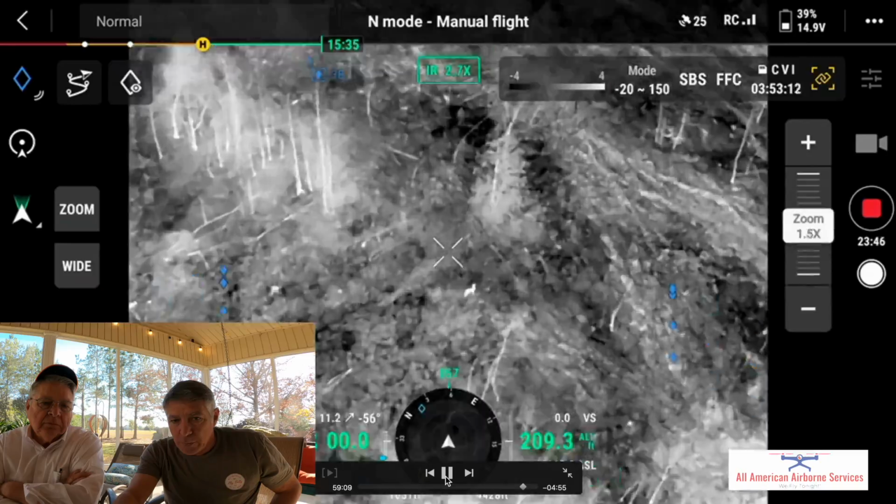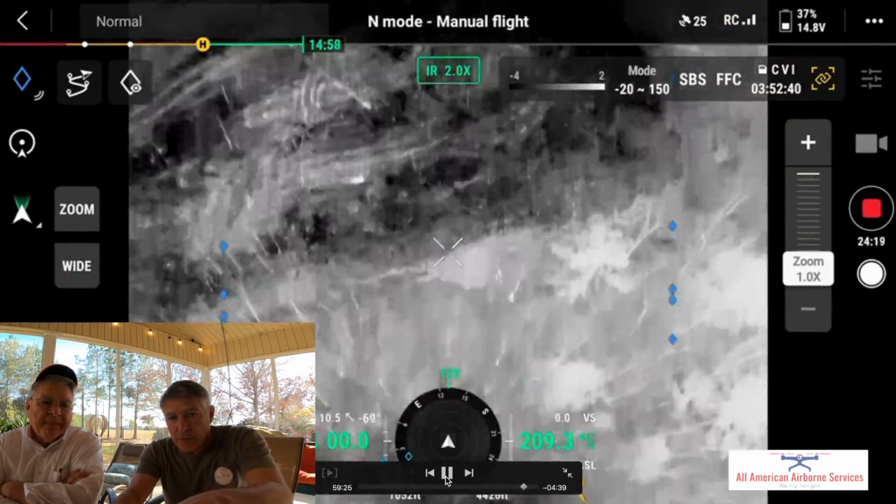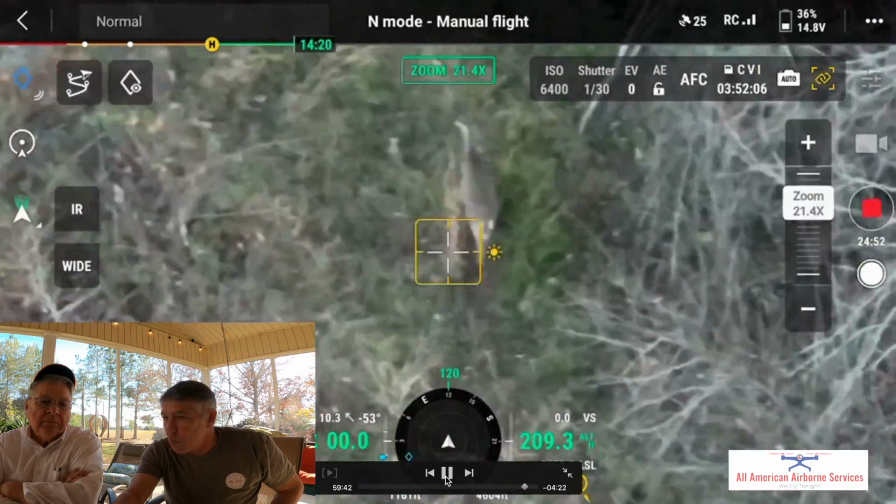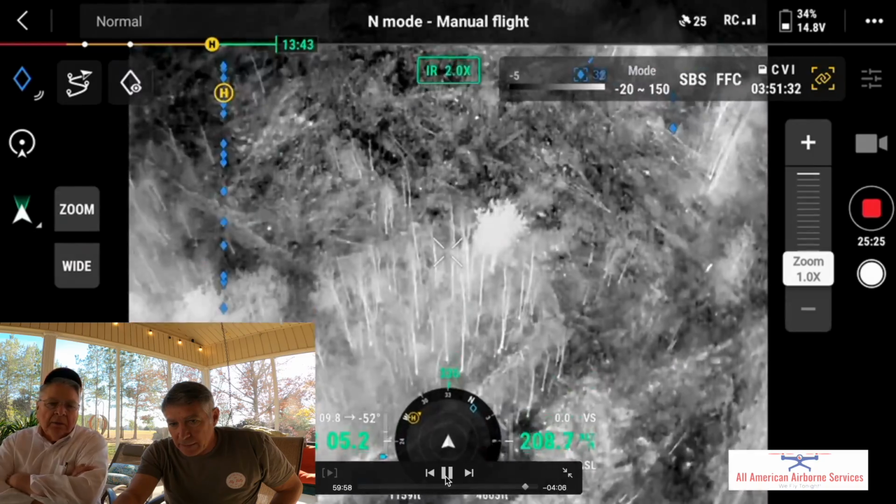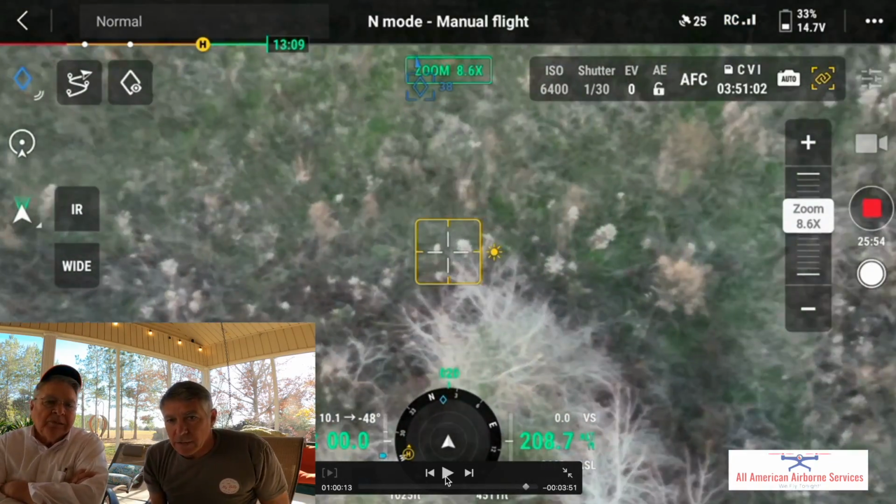And then there's the 4 point. And then there's the 2 does. They've gone all the way down there by 6, and they're still going away. So they just abandoned the babies. Just abandoned the babies. And so here they are, walking into the food plot.